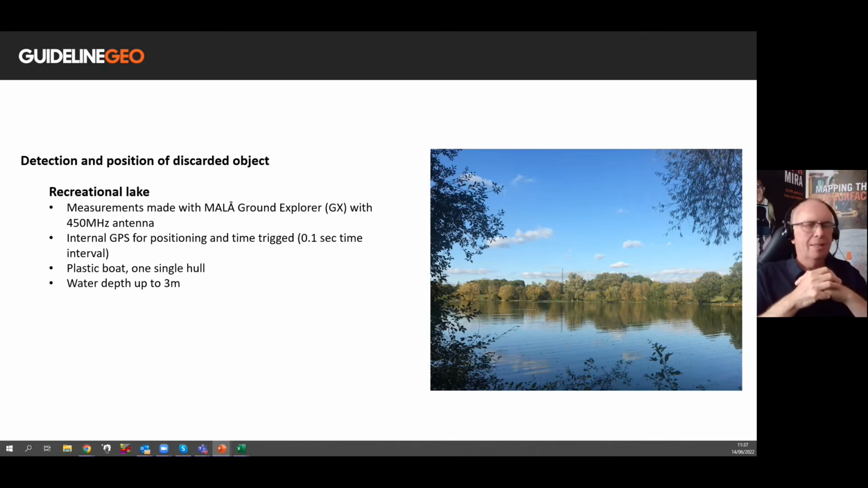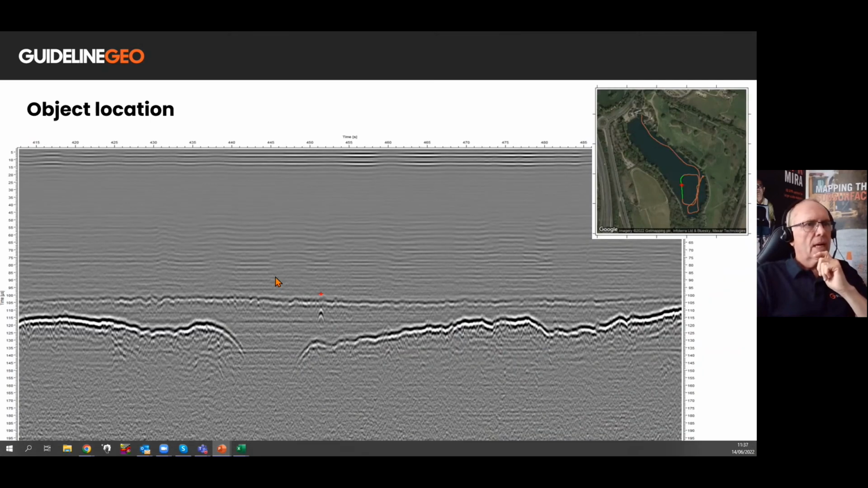For that, we used the internal GPS that's built into the Ground Explorer. And we used time triggering to trigger the GPR itself, and this was 0.1 seconds. The boat was running relatively slowly for this value. Obviously, we used a plastic boat, and this was a single hull boat. This is how the data looked.